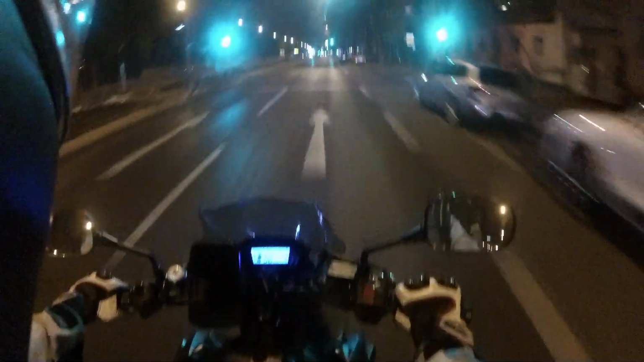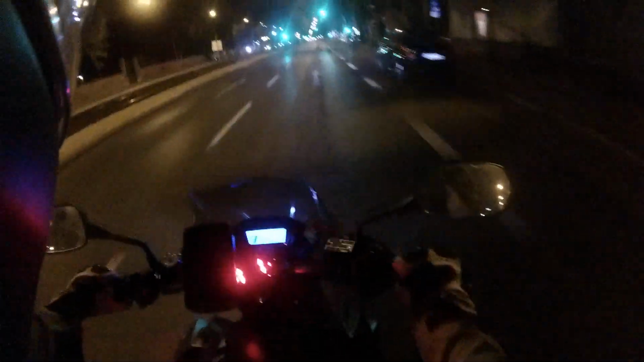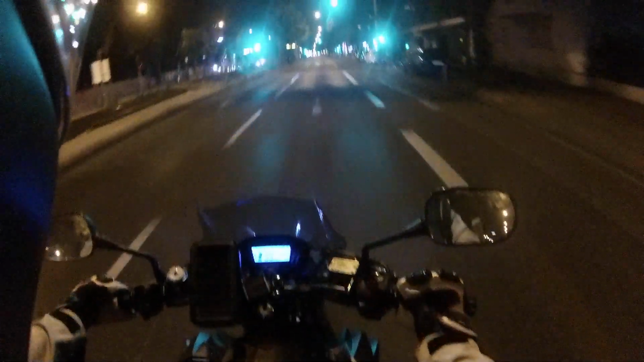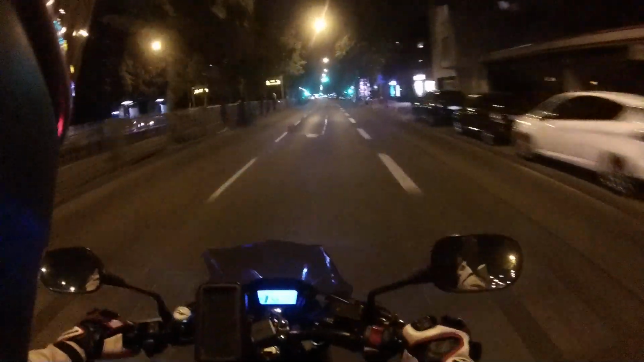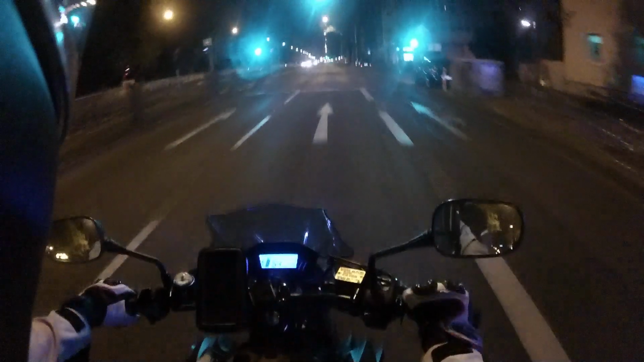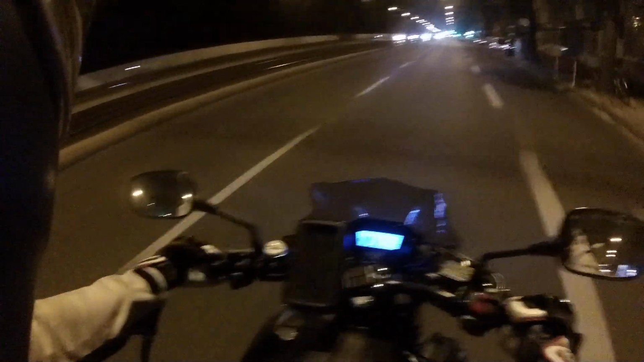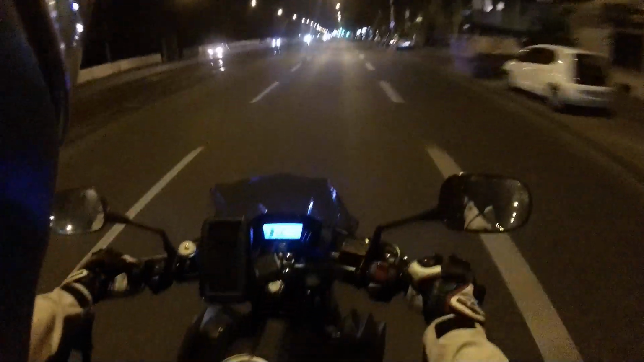And I'm unsure in which gear I should really ride in. 2,500 RPMs, it feels kind of odd, but maybe you can hear it. It's a bit weird. Oh, it is better. Screw that 0.2 litres more fuel. Screw them.